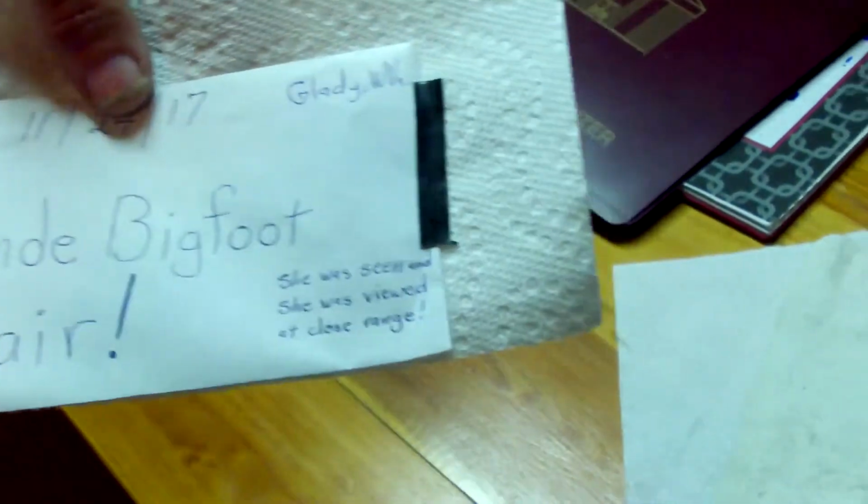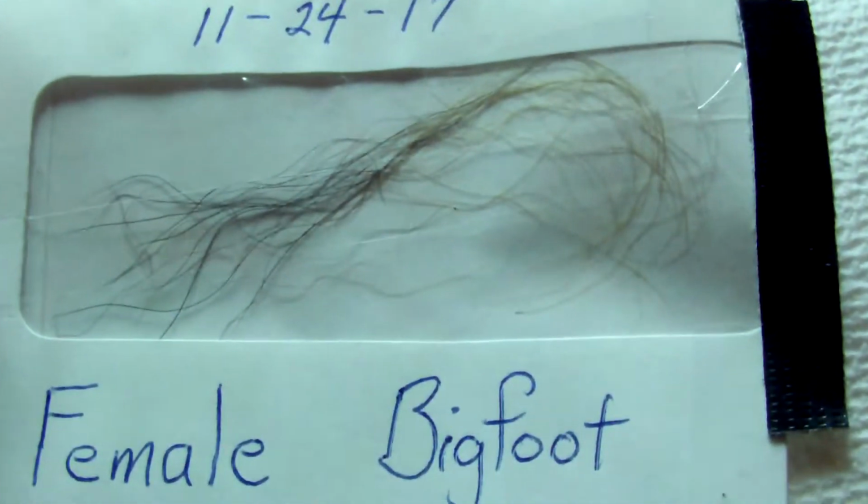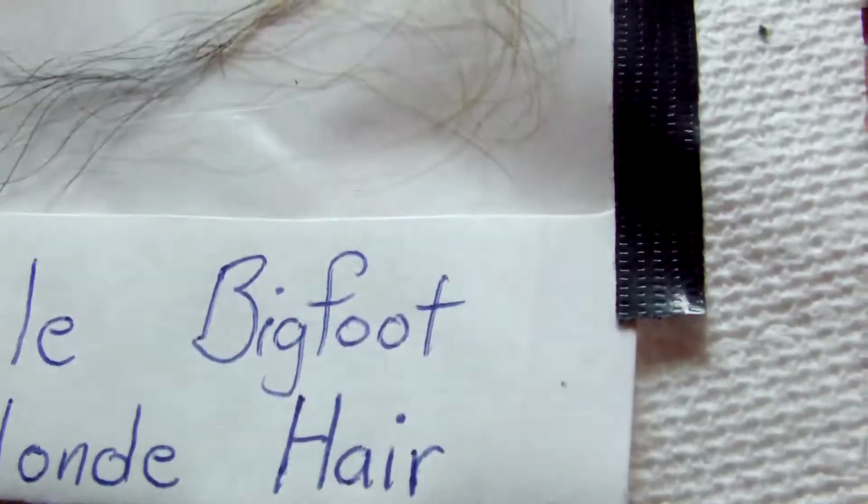That's quite a hair. See what I wrote here? She was seen and viewed at close range. She stepped right out in front of a car. And the man said it was female because he could see her jugs. And she had blonde hair like this all over her body. She was just completely blonde, but it had black roots.